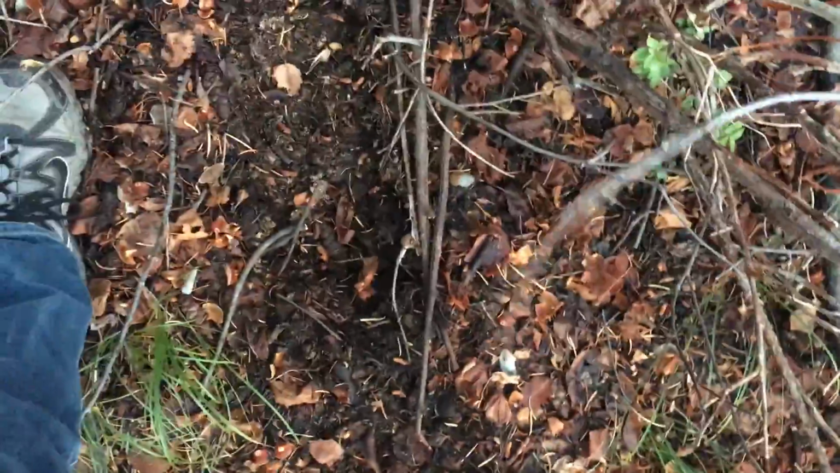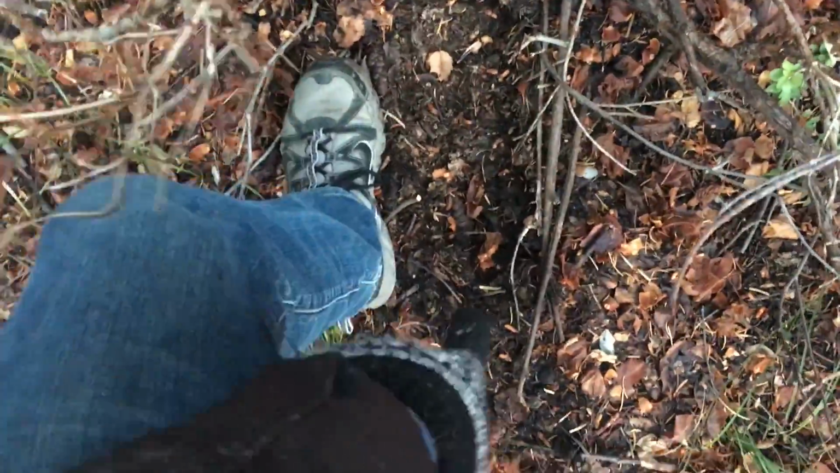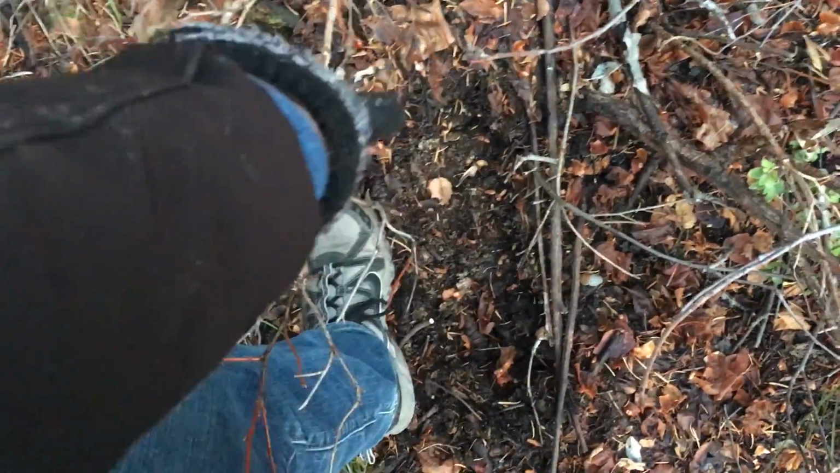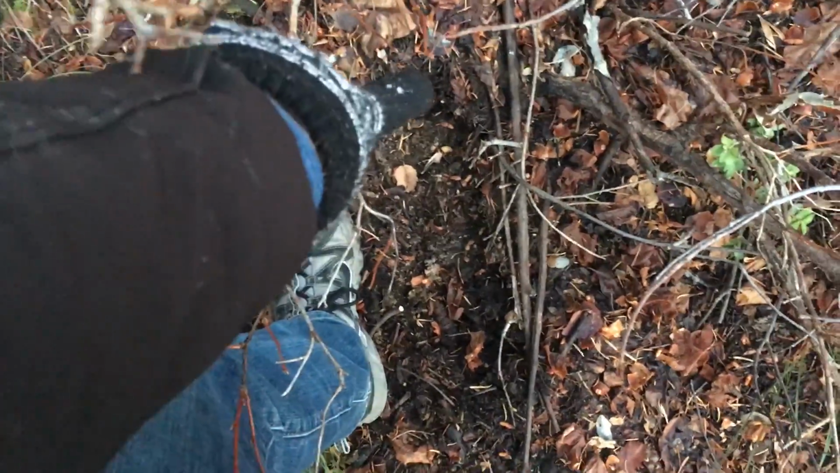We found another pretty nice track. This one looks relatively fresh. The heel is right here, goes up. It's all even. You can kind of see the toes. That looks fresh, but it's also collapsed in, so maybe it's a couple days old.